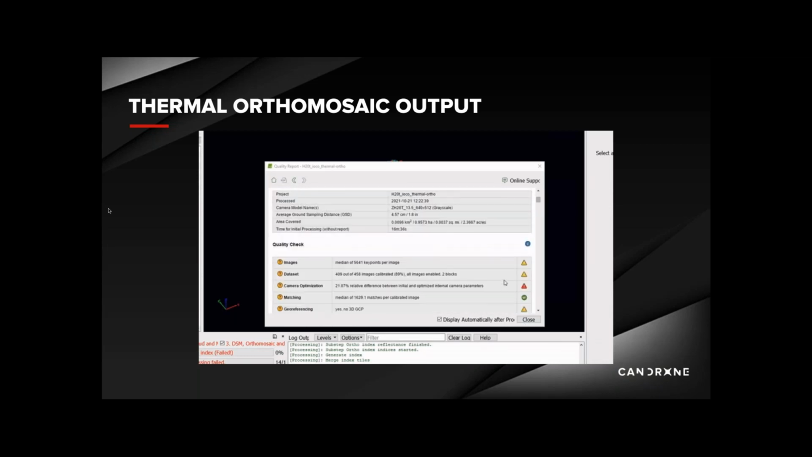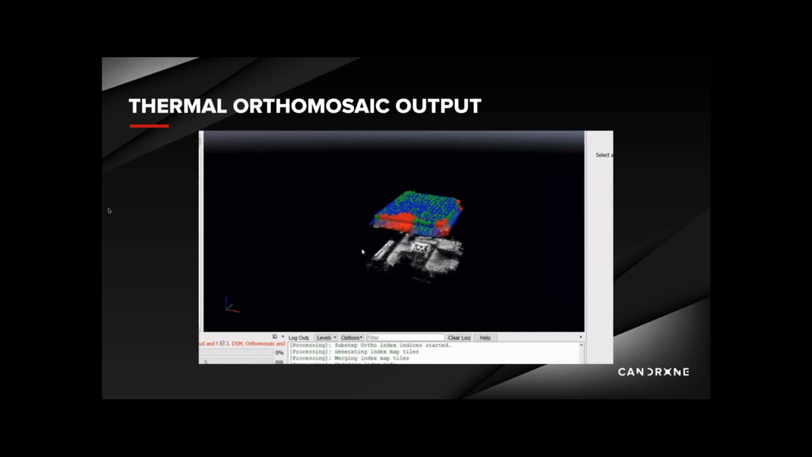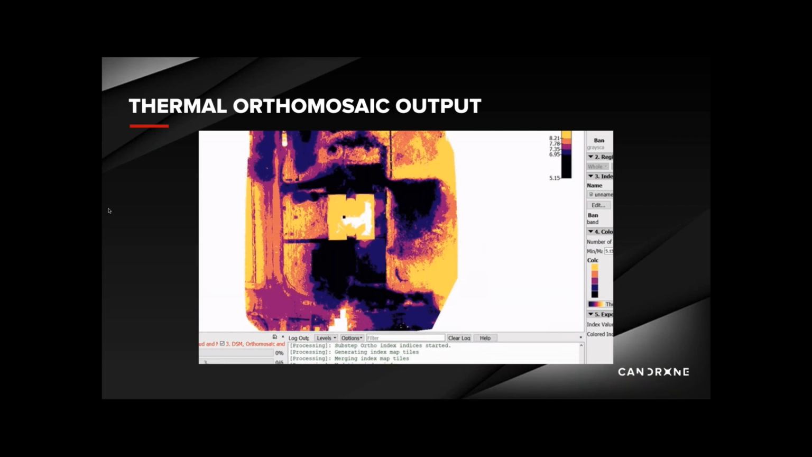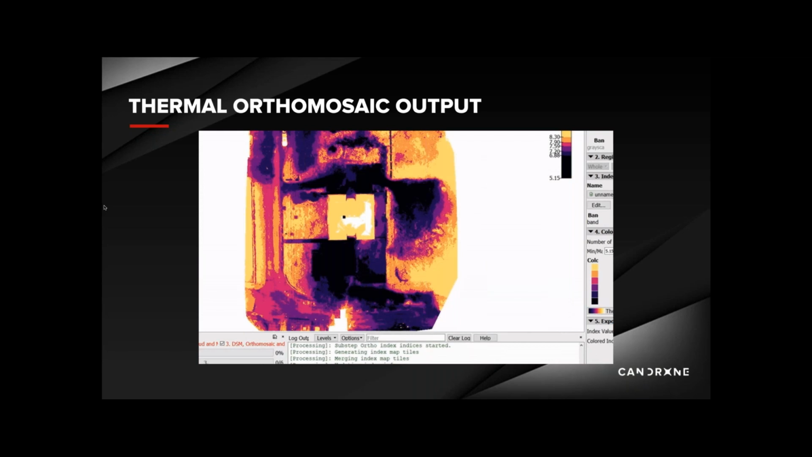So this heat map that you are also seeing here is being displayed in Pix4D using the index calculator tool. Here you can customize the indice values you want to highlight in your map, and you can also pan around and see temperature values for each pixel. And you can also play around with your mapping colors and your min and max values displayed.